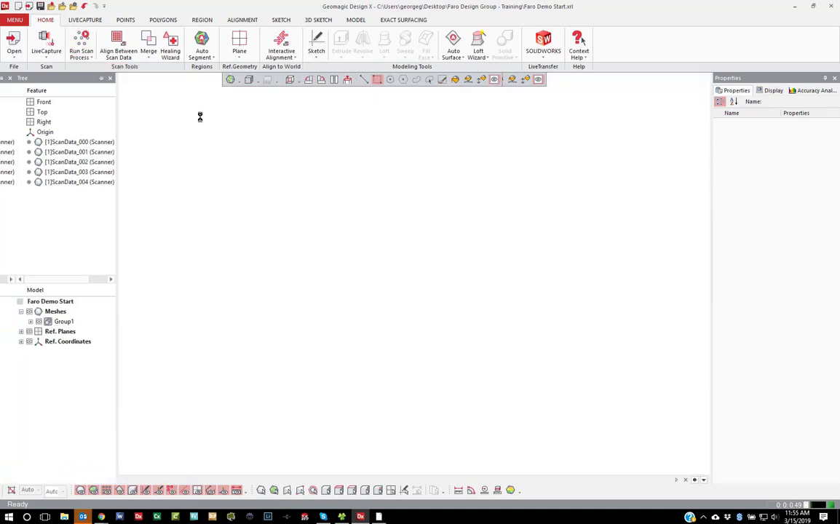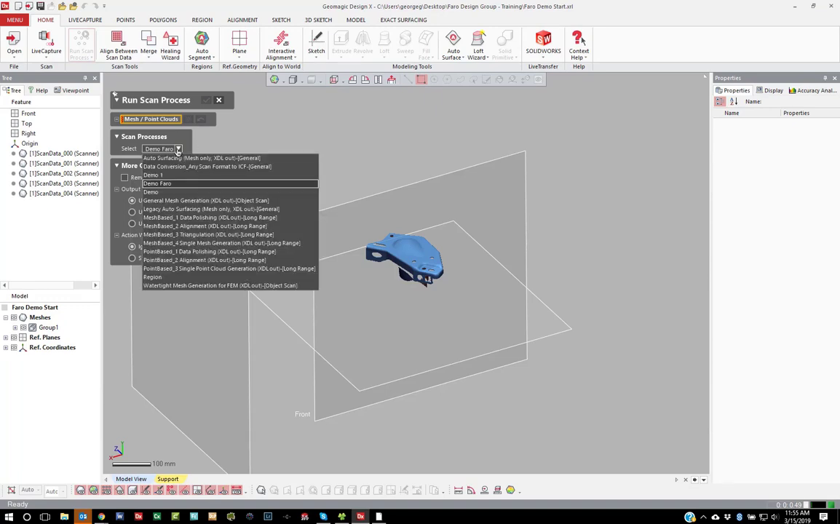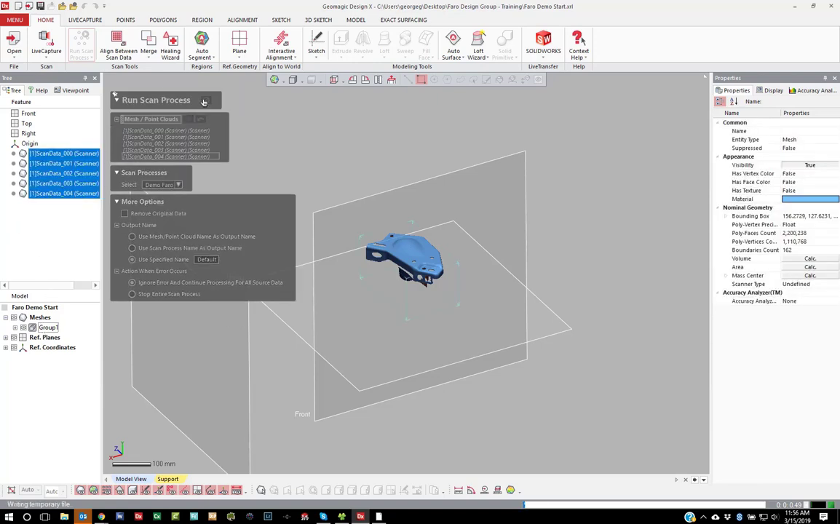scan process. So I have a scan process built for the Faro parts here. I just select the scan process here. And in order to use those scan processes that I have here, I exported it out, and you can import it in the other dialog here under this stack here. It has design scan process.